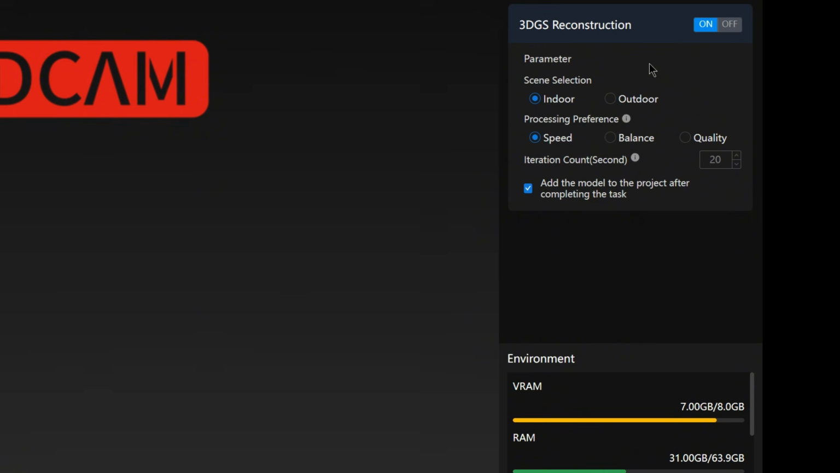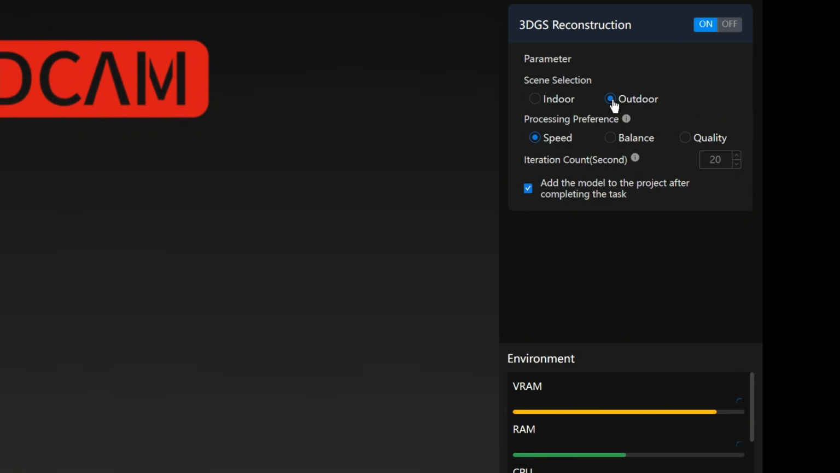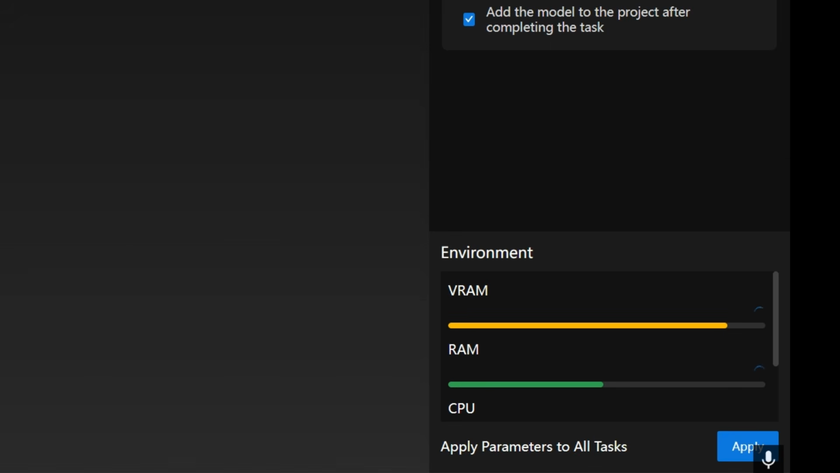First, you specify whether the scan was captured indoors or outdoors. Then you can select between 3 processing presets: speed, balance, and quality. These settings affect the expected quality of the Gaussian splatting model, as well as the amount of processing power and memory required. When switching between these presets, the software displays estimates for both VRAM and system RAM usage.